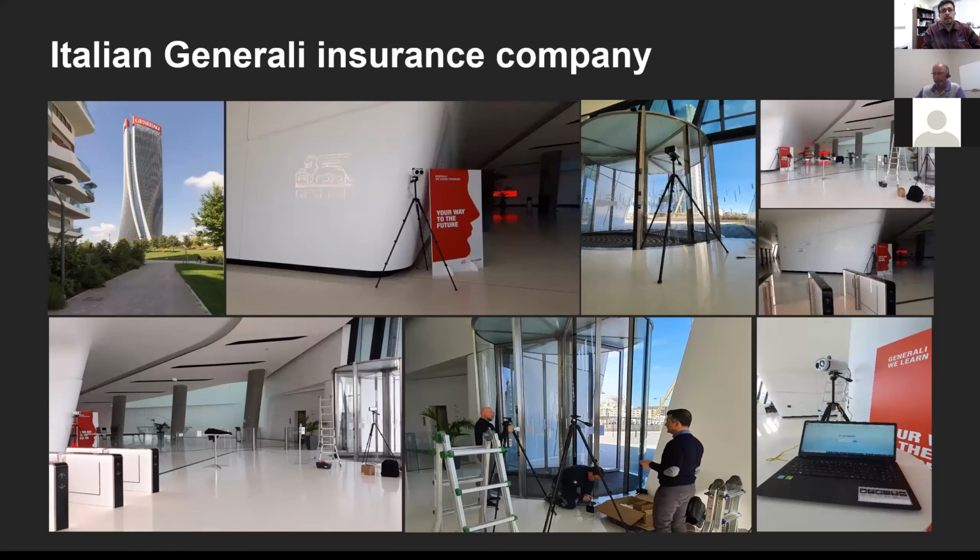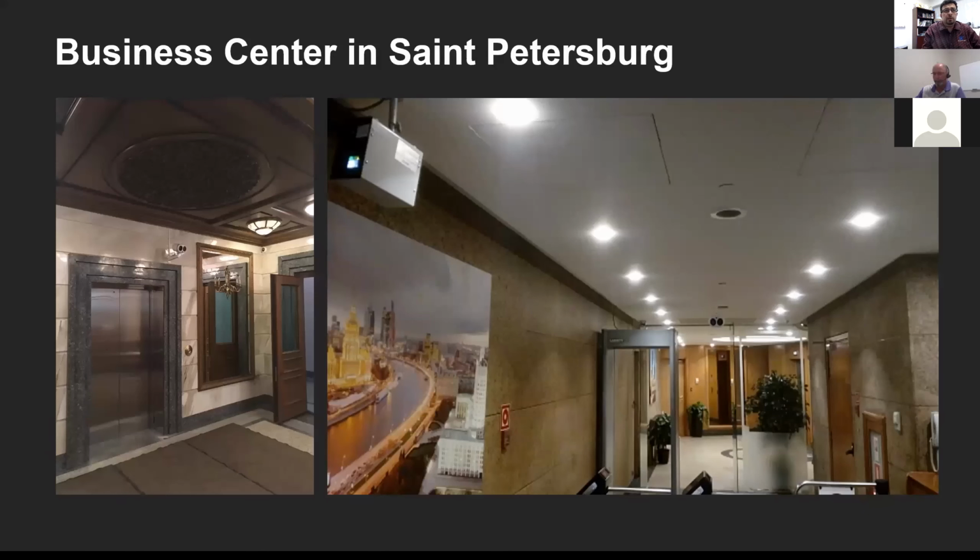This one is an insurance company. As people were coming in, again, a tripod setup that was scanning people's images, and this one was well mounted in St. Petersburg. You see the Panda being mounted right above the door as people are coming over the escalator, and the black body again being ceiling mounted right as a reference point.